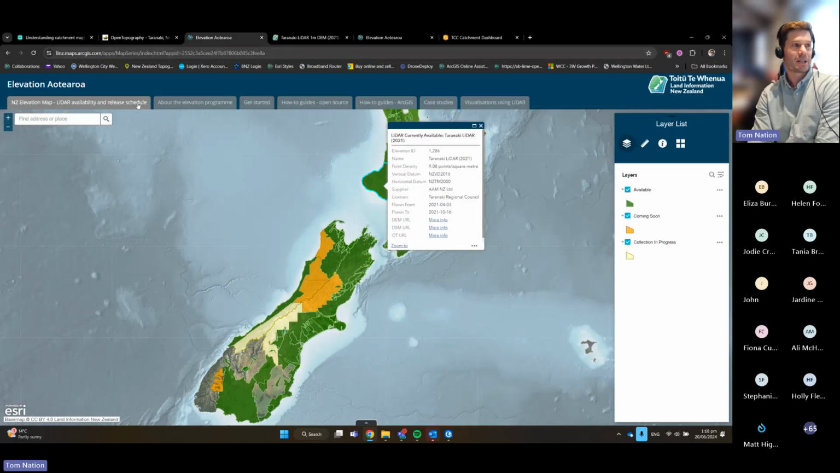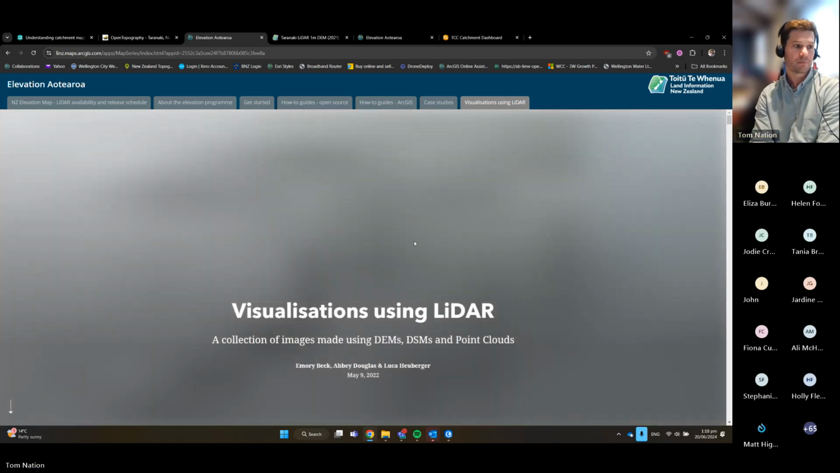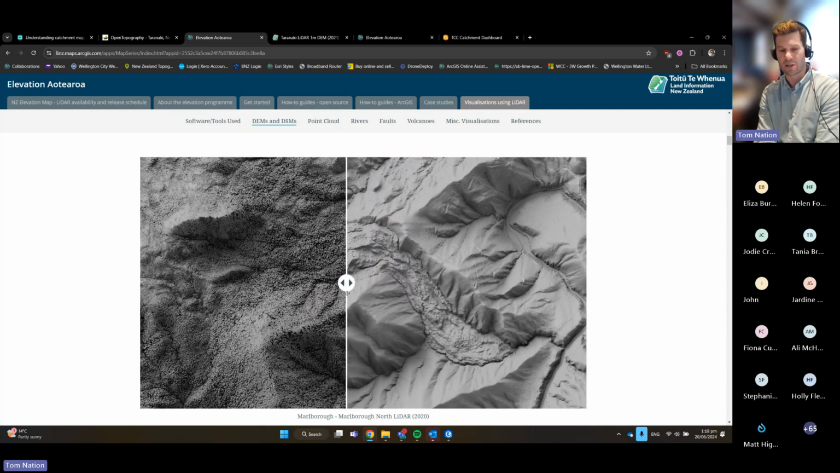But I encourage anyone to come through and have a look at this website. It's got some really useful stuff on how-tos, case studies, some cool visualizations using LiDAR. And one of the cool things here, again, when I talk about a surface model and an elevation model, this little slider really illustrates that really well.